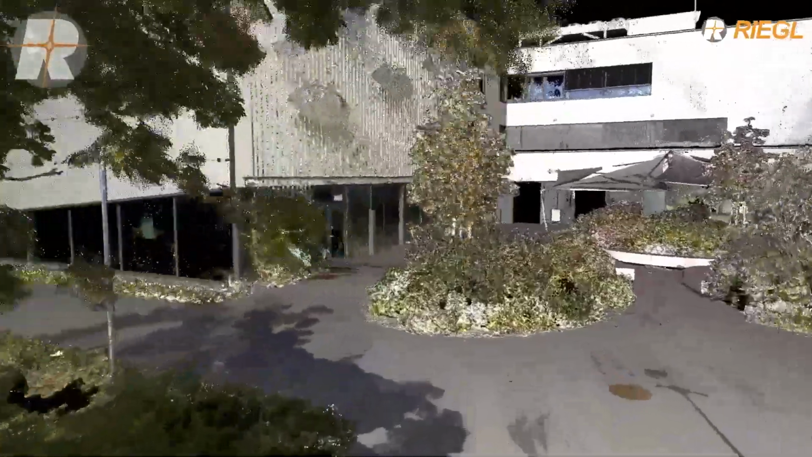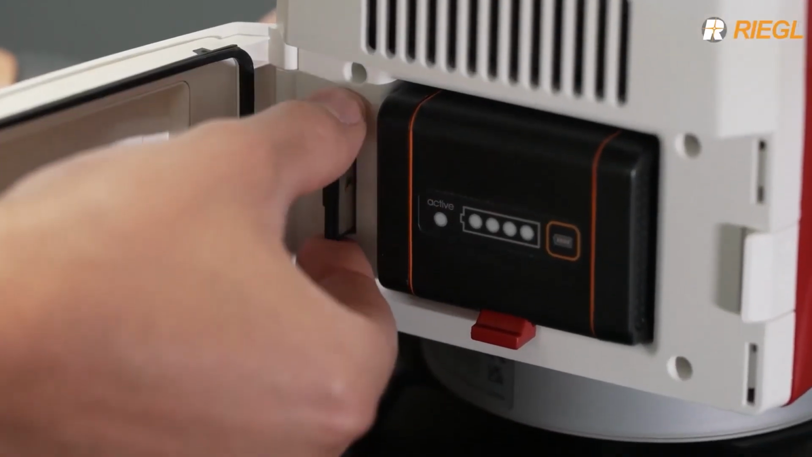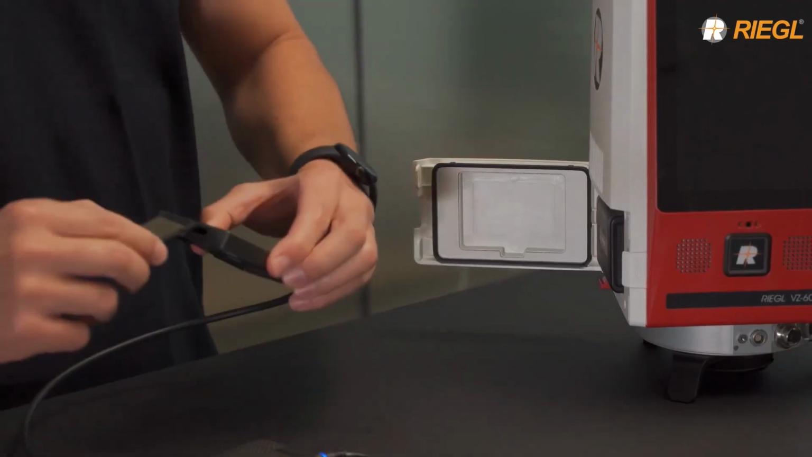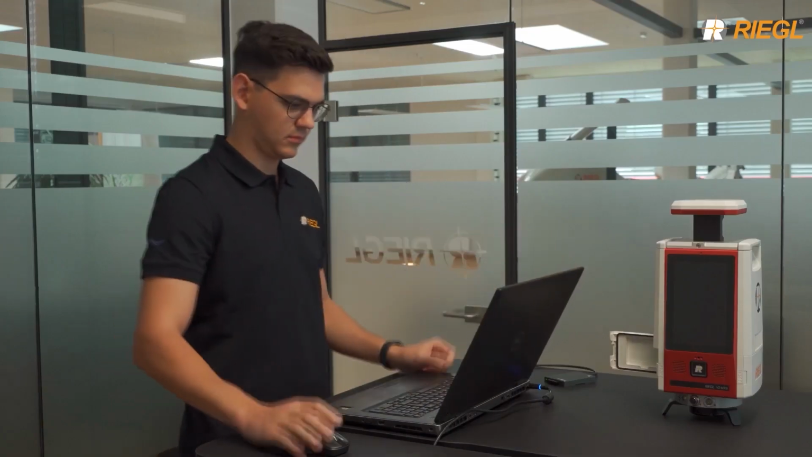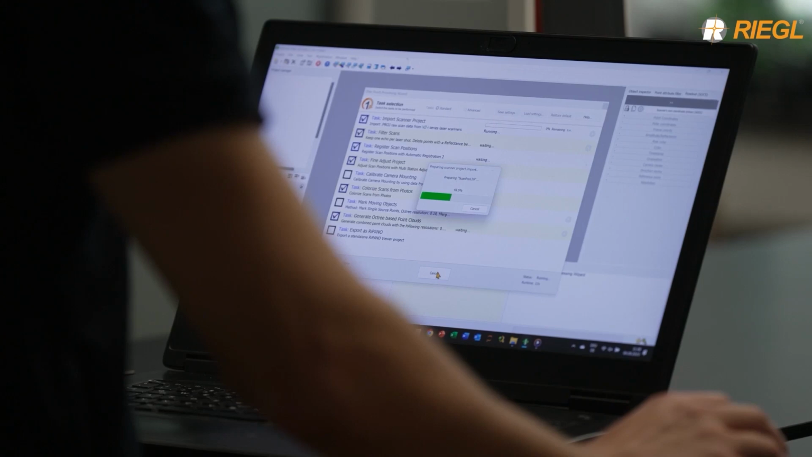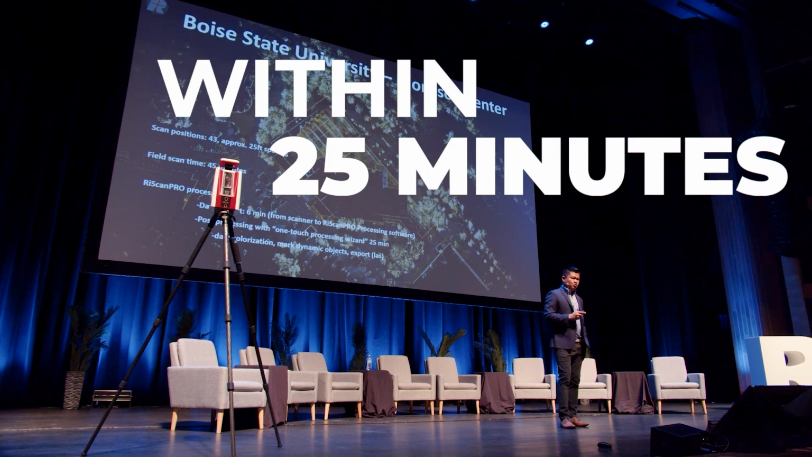All these laser scanners on the market produce a very beautiful point cloud, but you really have to look at productivity. The data is completely synchronized to the CF Express card, so all you do is pull the card out and put it into the software, and my colleague was able to register the point cloud, filter, colorize the data, and then also export the data within 25 minutes.